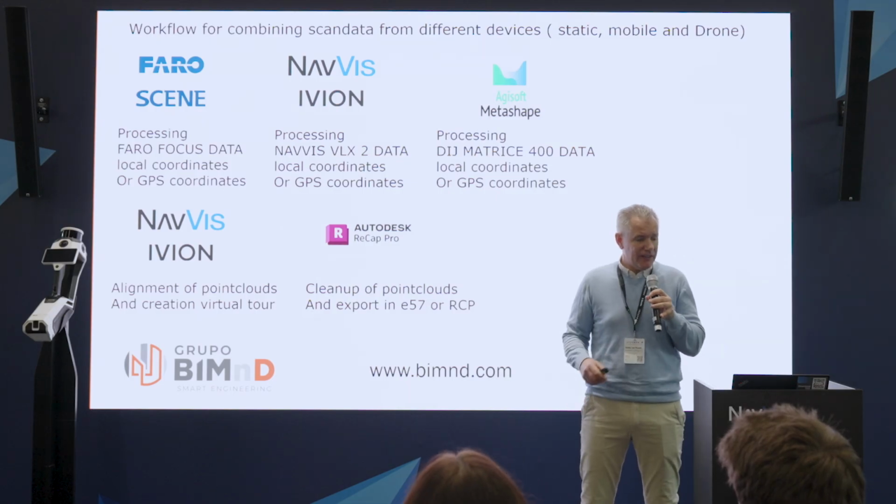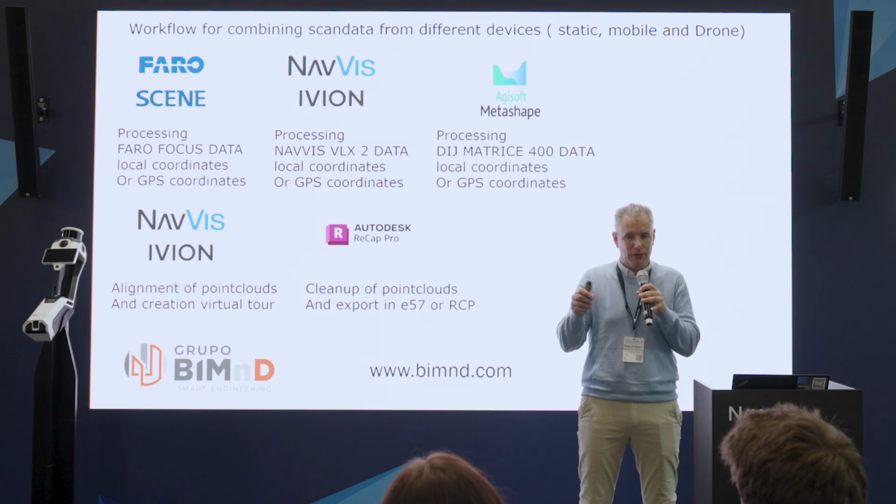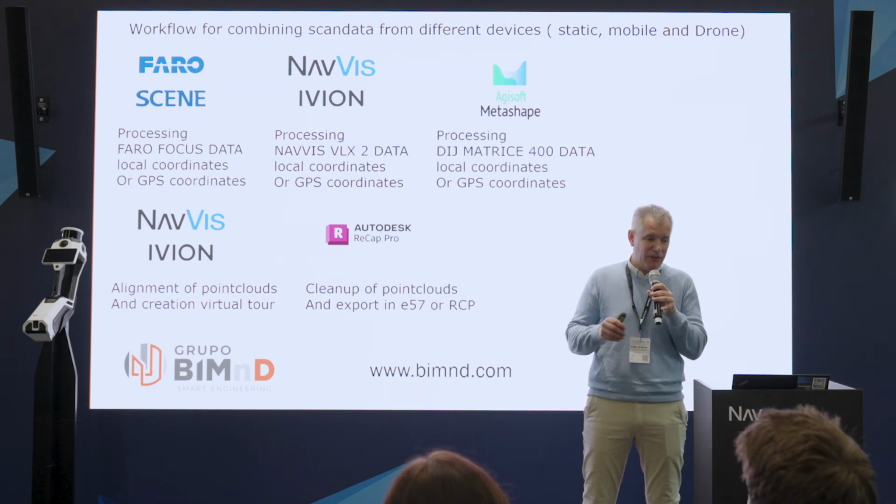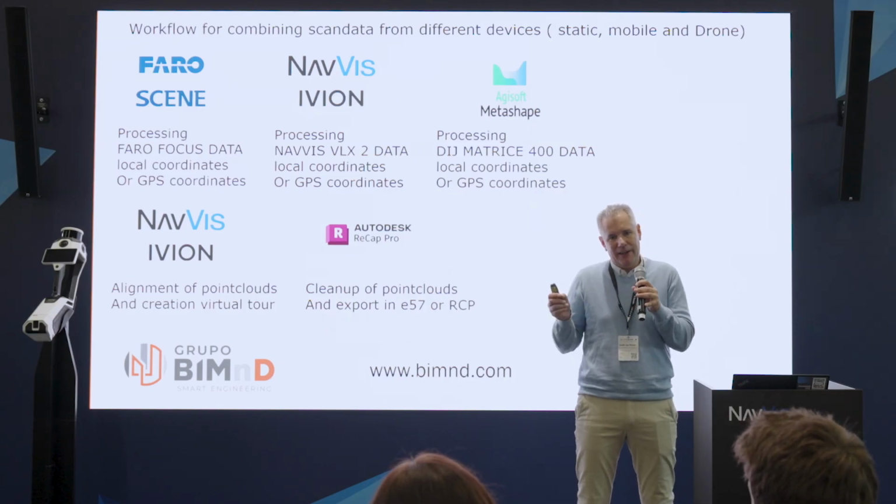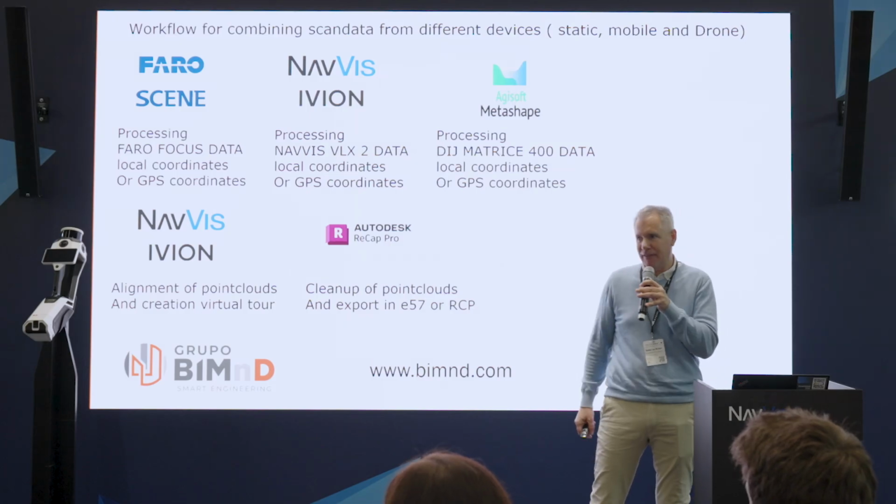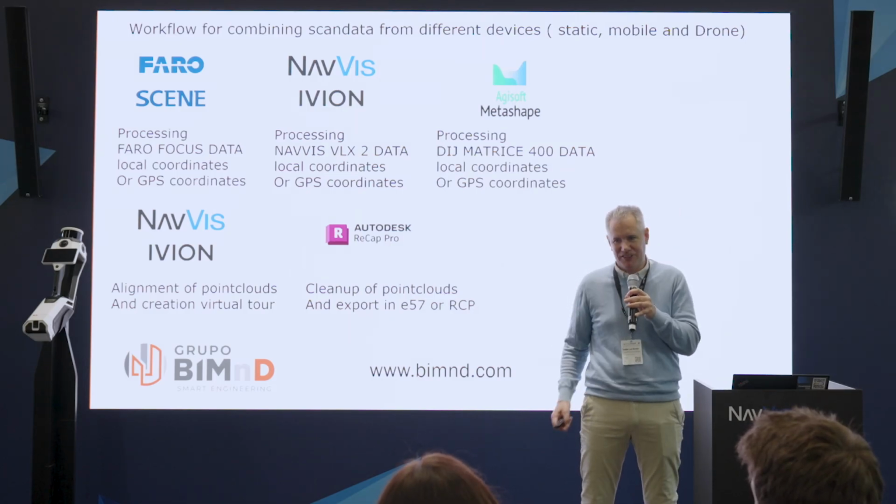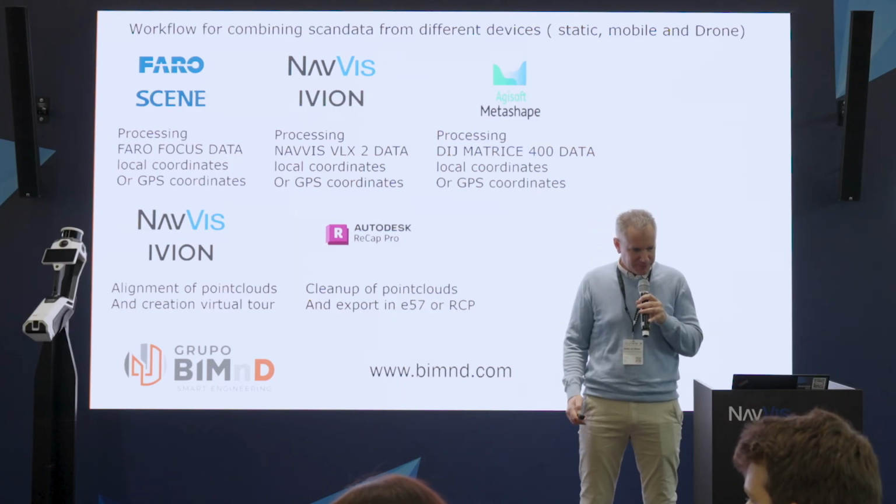Then if everything is aligned, we take it to Recap to do the final cleanup of the point cloud. Because for us, Recap at this moment still has some tools that are great for cleaning up point clouds. And that's one of the wish list items we have for NavVis: some more extra tools to clean up the point cloud in a more defined way.